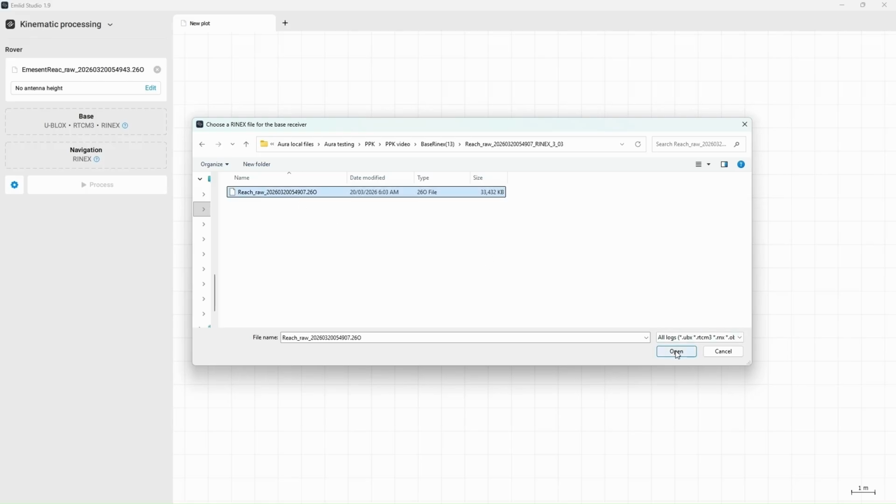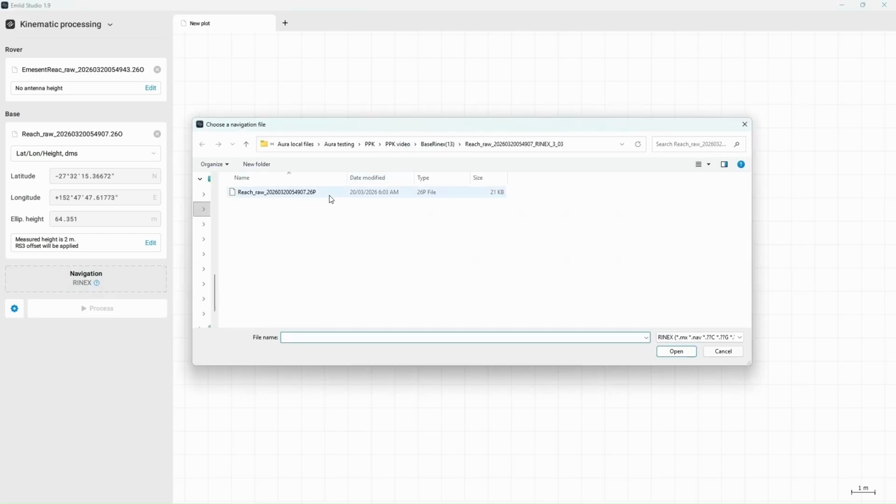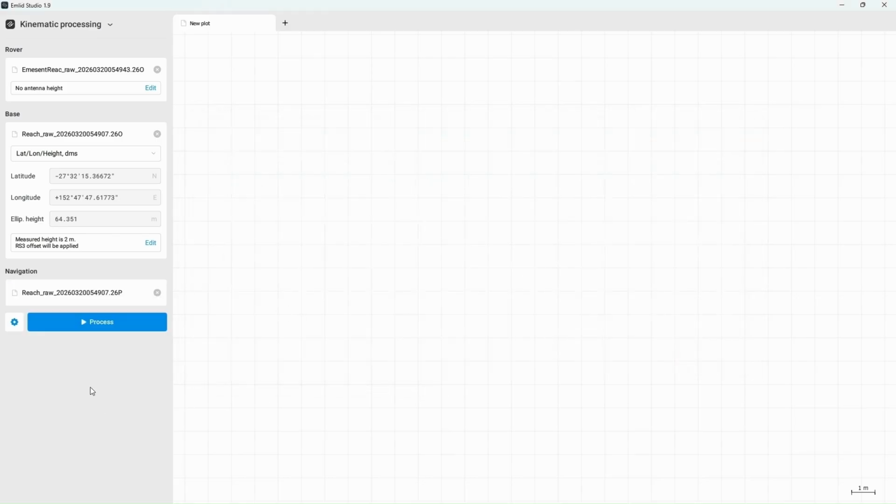The RINEX header position will be selected by default, but we set this base up over a known coordinate, so we want to enter in that known coordinate so we get the best possible result. This coordinate I've already entered before, so it's already populated, but you'll need to enter it based on where you set up your base. We need to check and update the base height if we need to. My base was set up at 2 meters, so that's correct and I'm not going to change it. Lastly, we need to upload the navigation file. You can upload either the base or the rover navigation file, which is the file that ends in .26p. Now we've uploaded all the files we need for processing.